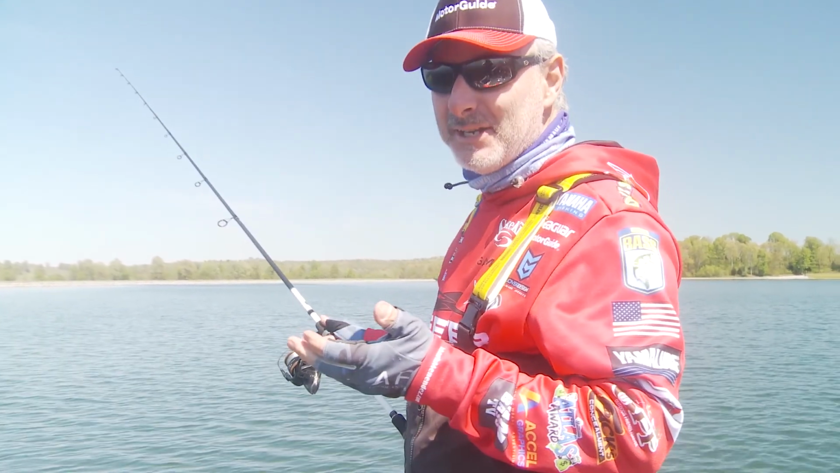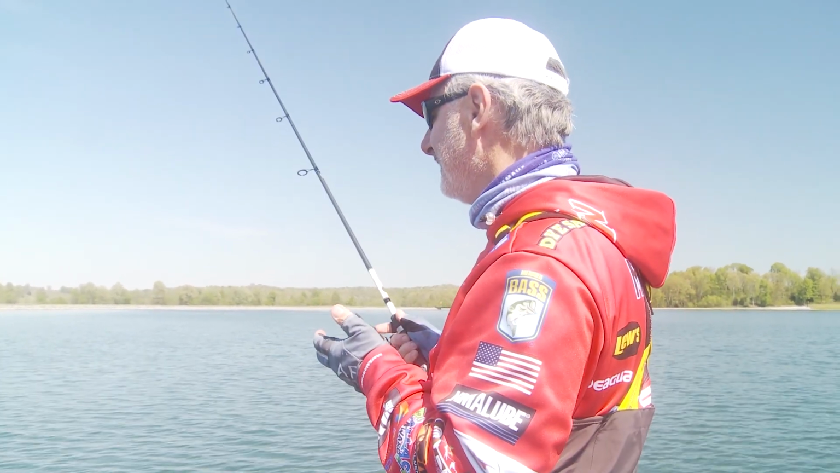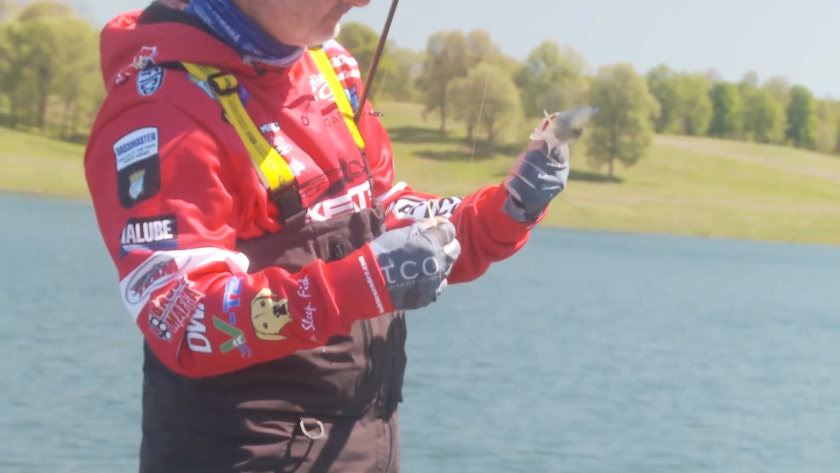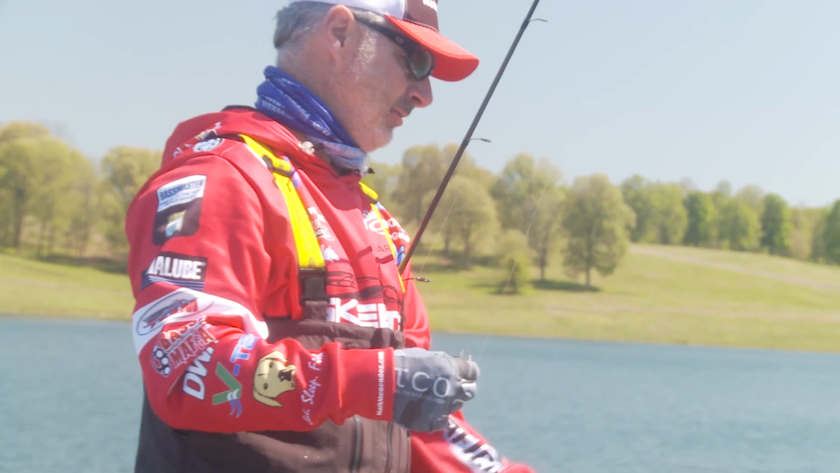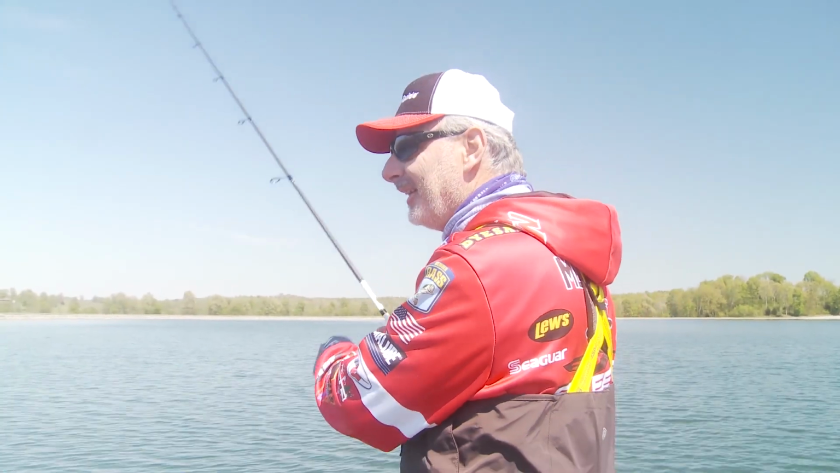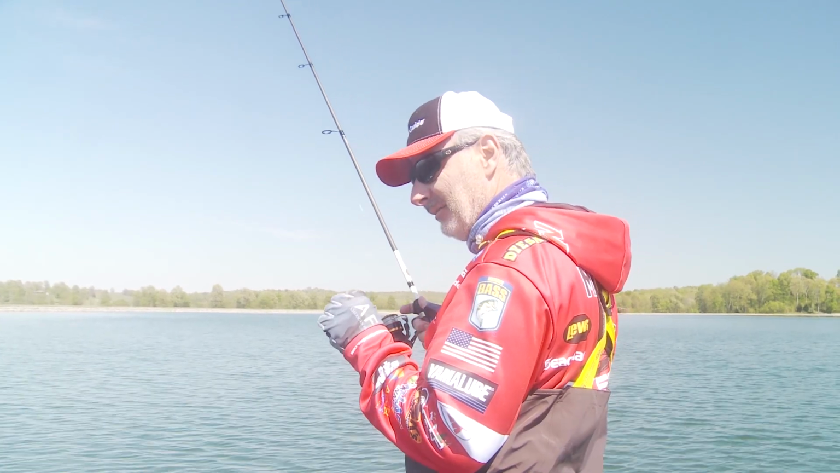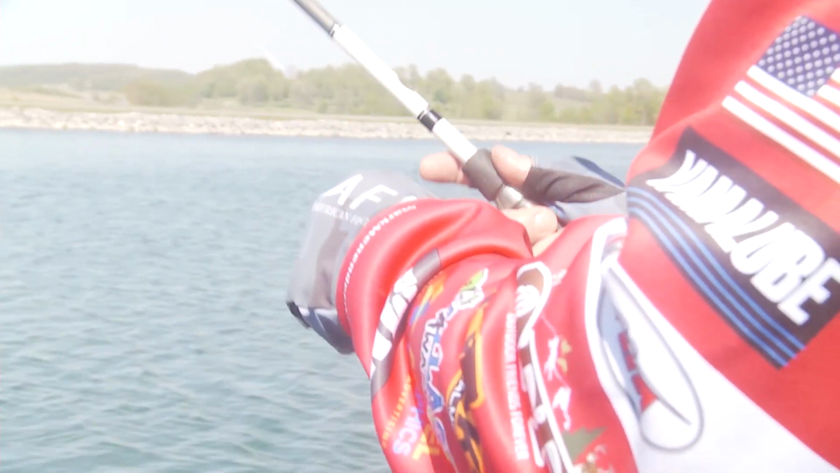It's like watching paint dry to me. It's such a slow technique. But every time one bites it, you never know whether he's going to be this long or this long on this wacky worm. You never know. And that's what's so endearing about it. Sometimes you get that little tick and he ends up being a 6 or 7 pounder.